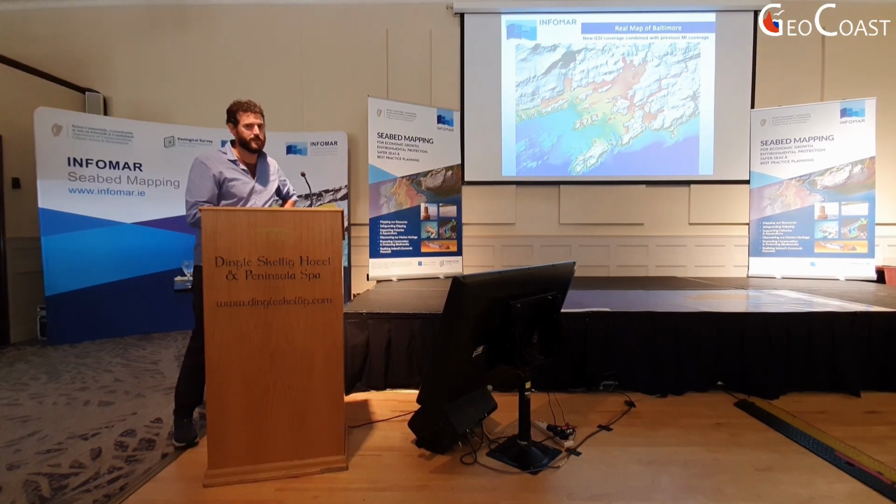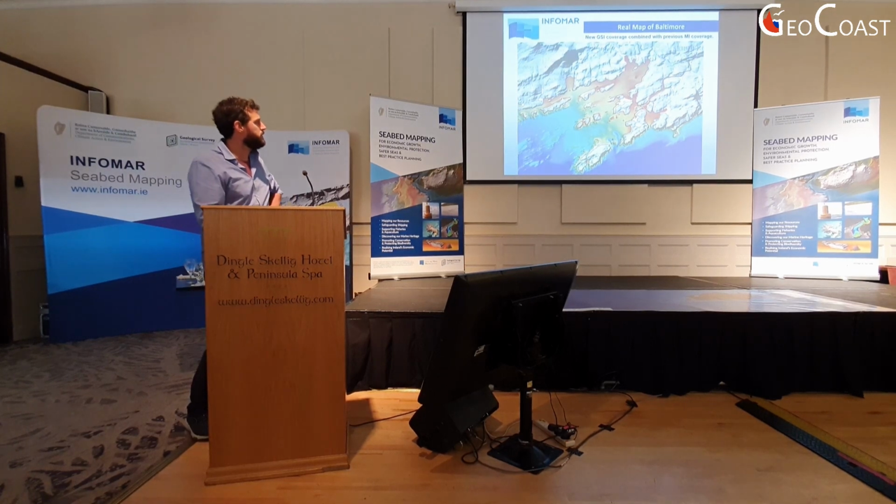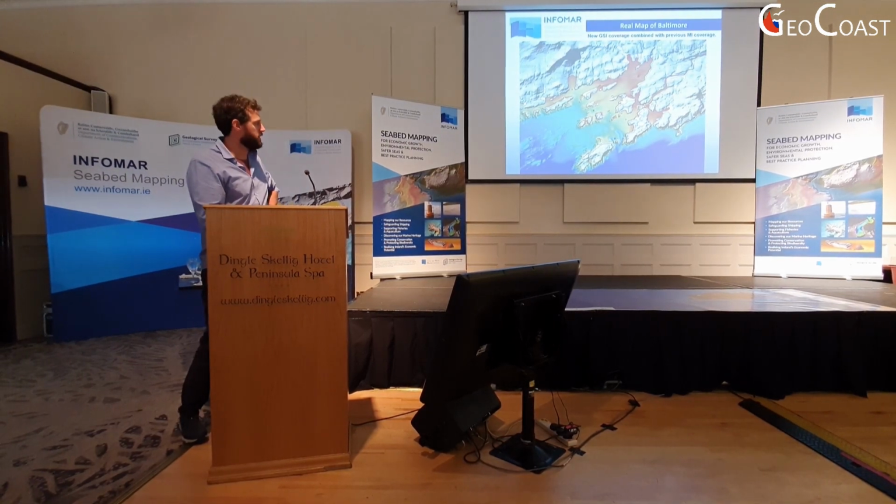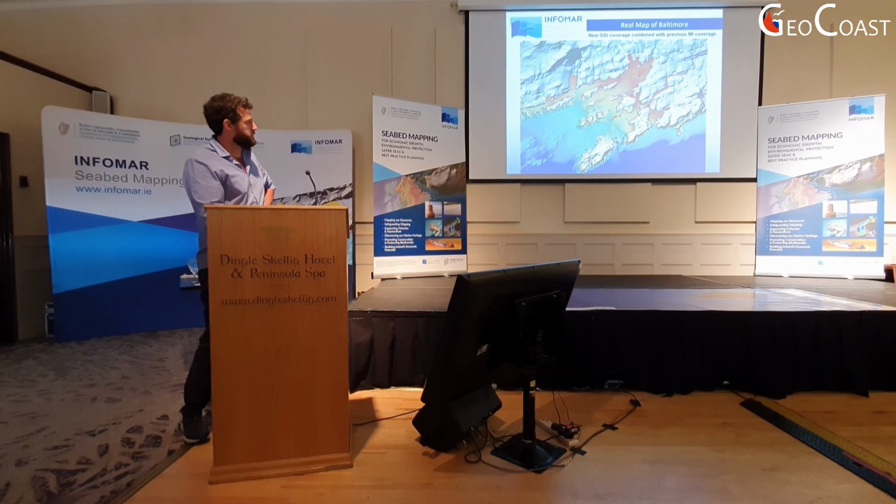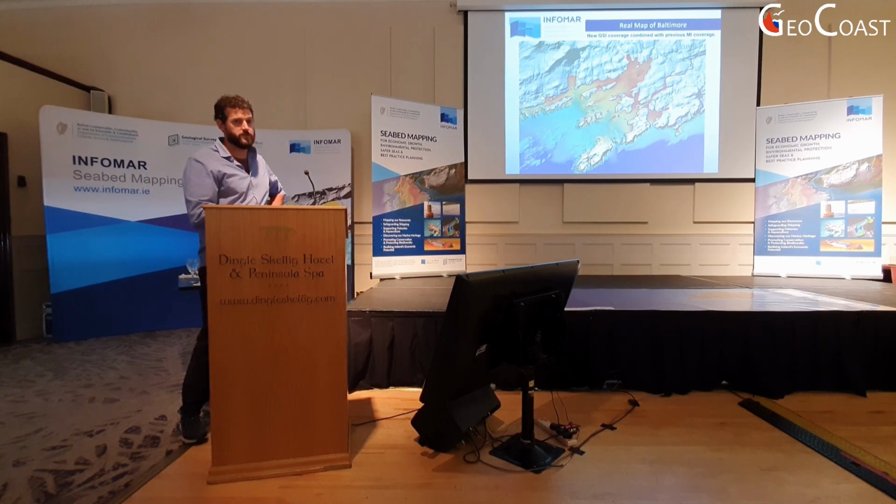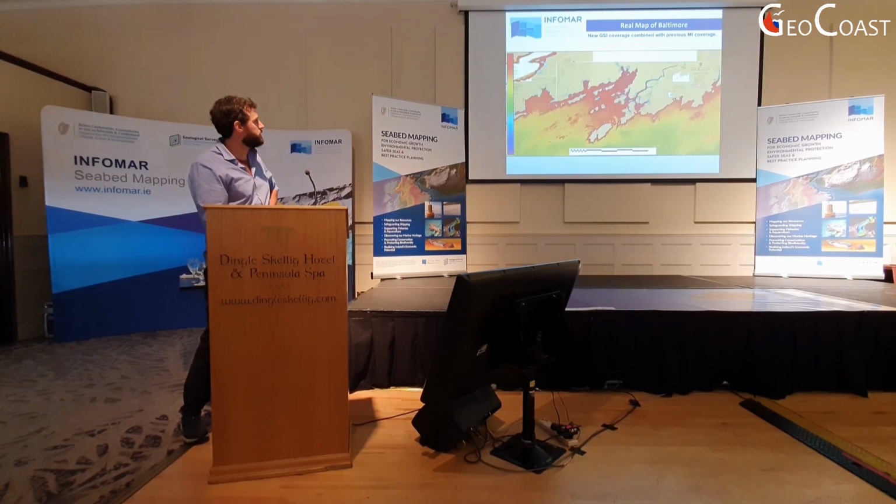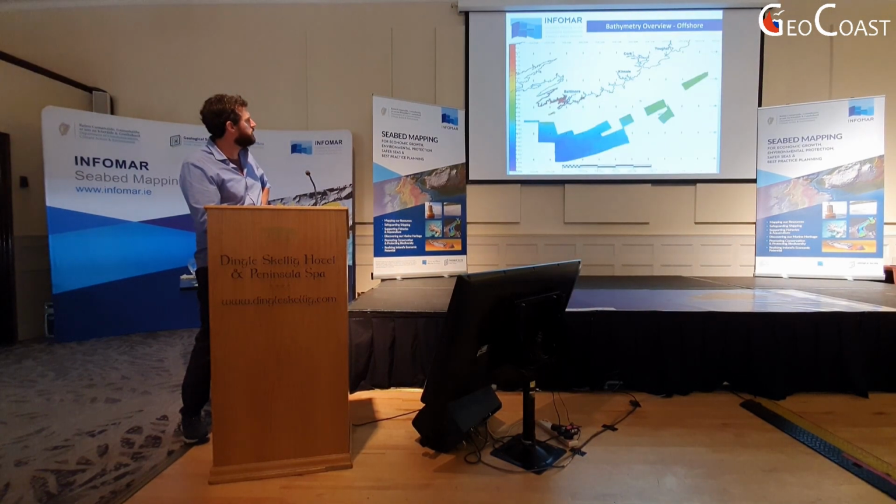We've pretty much arrived at being able to produce a real map of Baltimore now. So that's just the Irish DTM, digital terrain model, for the onshore with the bathymetry draped over the offshore. So it makes quite a nice and complete map now, thanks really to the Geo and the Lear, which get right into the shallows. And actually, sorry, I skipped one thing.